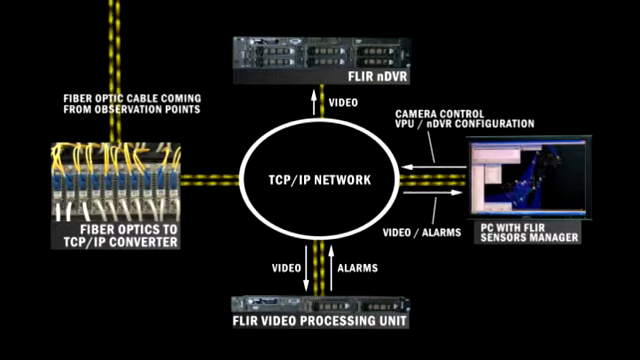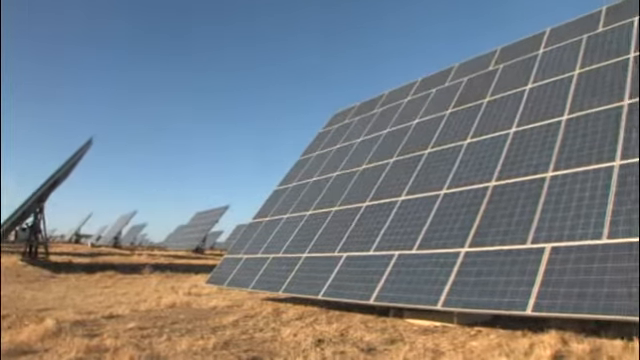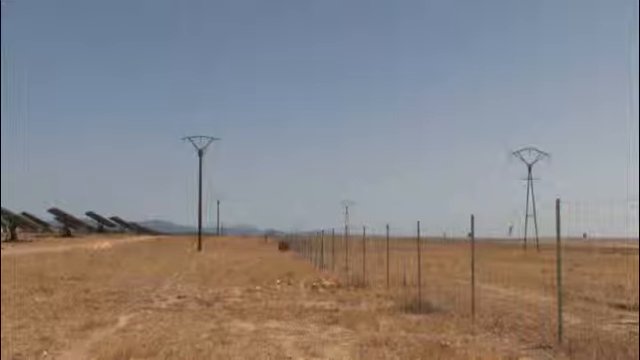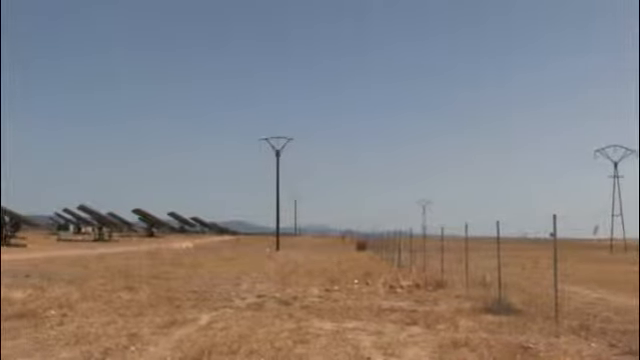The system works perfectly, as Mr. Escalada, managing partner of Vector Cuatro, testifies. We are right now in Abertura, which is one of our biggest installations in Spain. We have invested in this installation about 225 million euros, so the defending and the security system was one of our biggest priorities. We got an offer from FLIR Spain and Sofitel to consider the possibility to install thermal cameras.